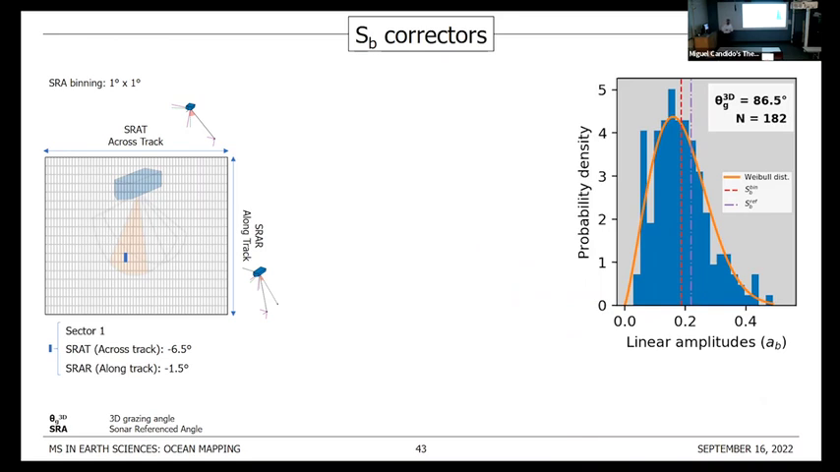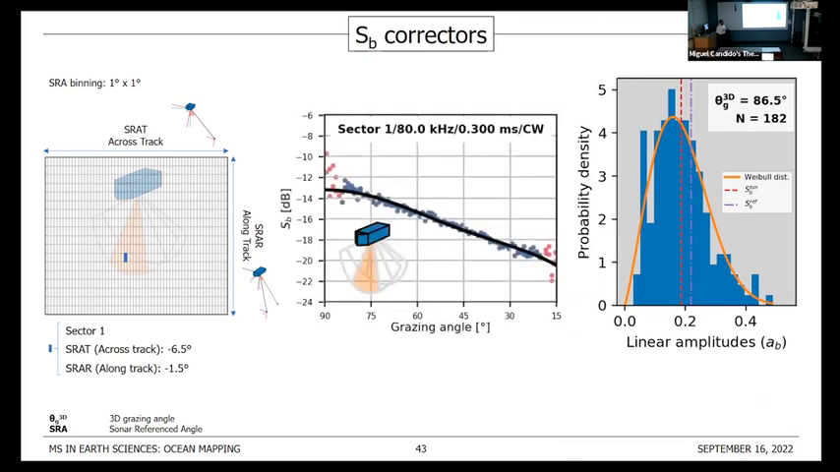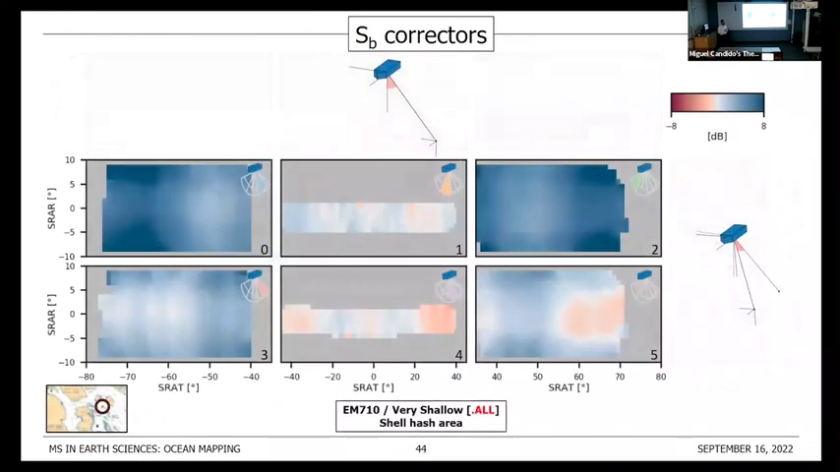And how do I get my reference backscatter? Well, from the first step, we defined for each sector, a reference ARC. We know in which sector we are working. We know which grazing angle we are considering. So obtaining a reference backscatter value, it's easy. And to compare those, well, I just evaluate the difference between the mean and calibrated backscatter and the reference backscatter. So we can do that for all beams in the sector, all sectors in the data set.